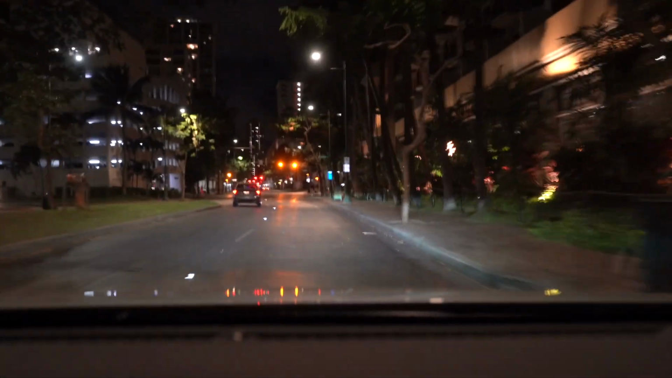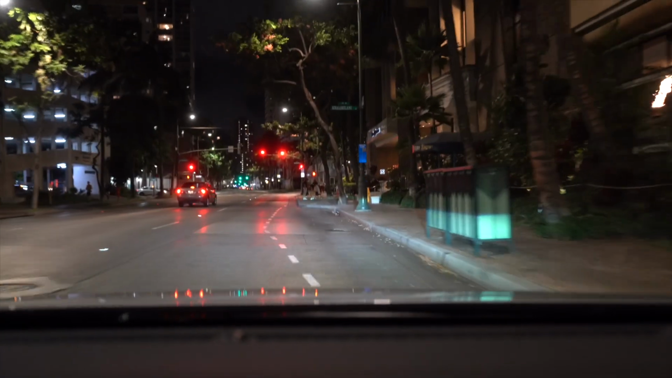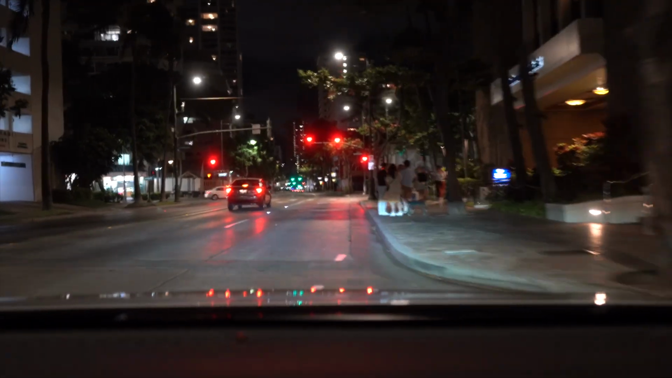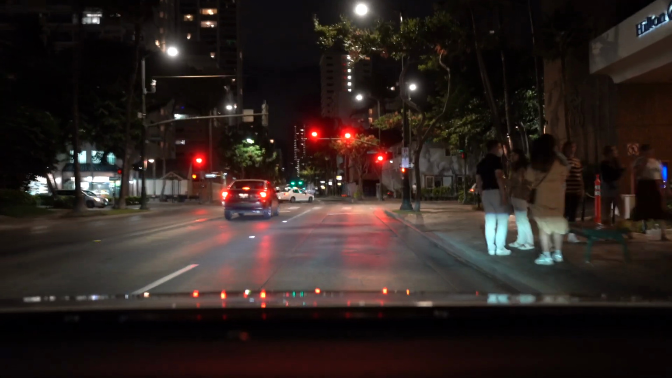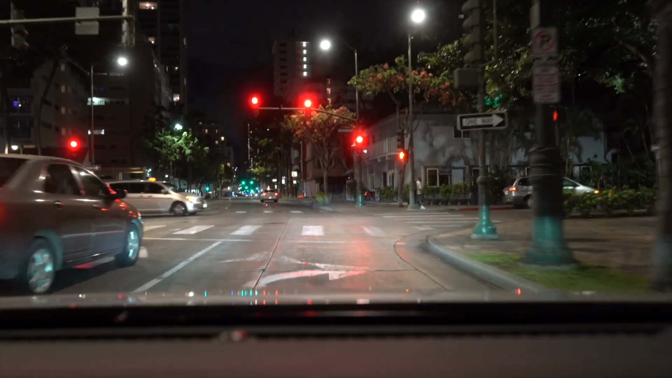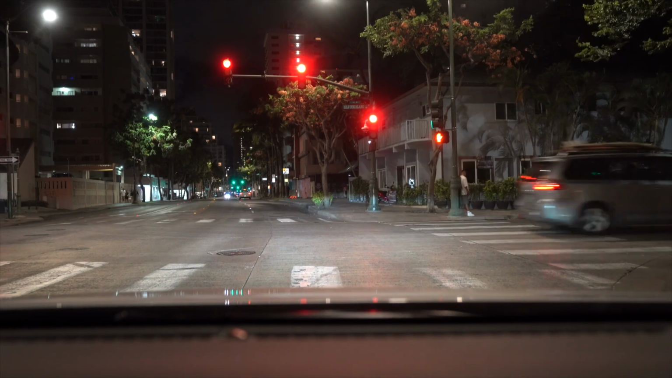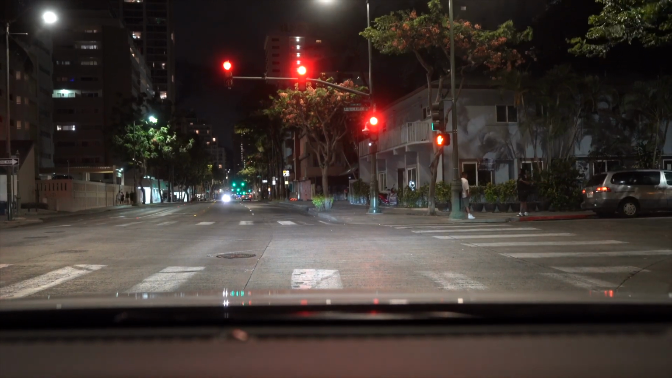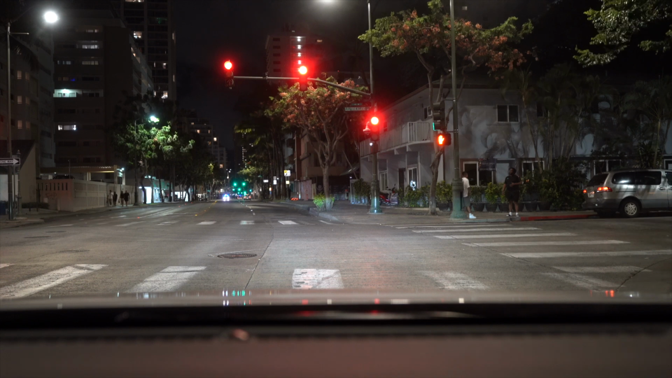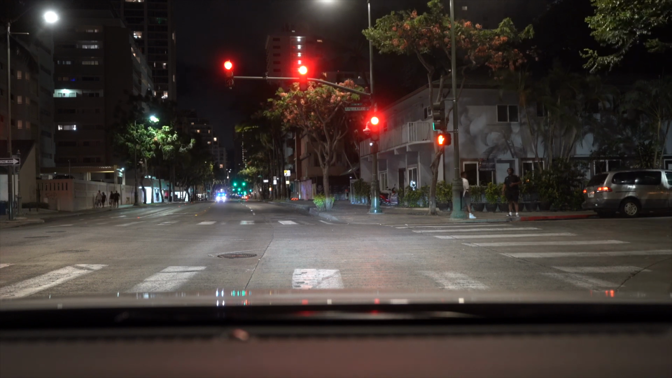But not a lot going on. Like some people sitting on a bench right here. I don't know what exactly is going on. I guess they're waiting for the city bus. Not exactly sure. But if you're driving through here during the daytime, you'll definitely see the difference between nighttime Waikiki and daytime Waikiki.